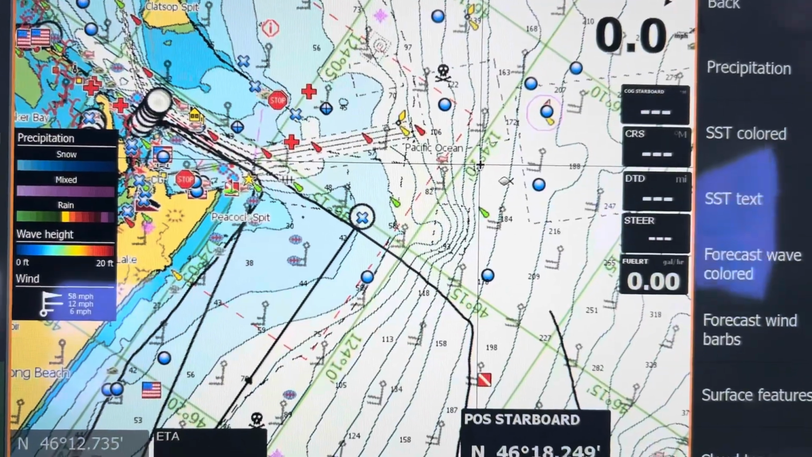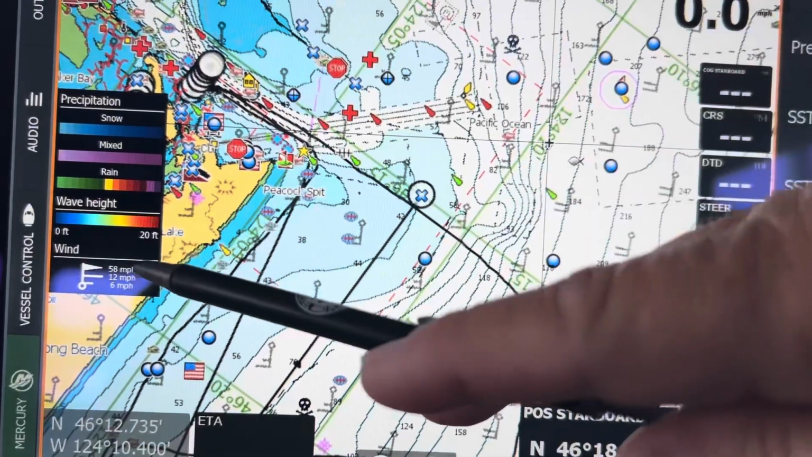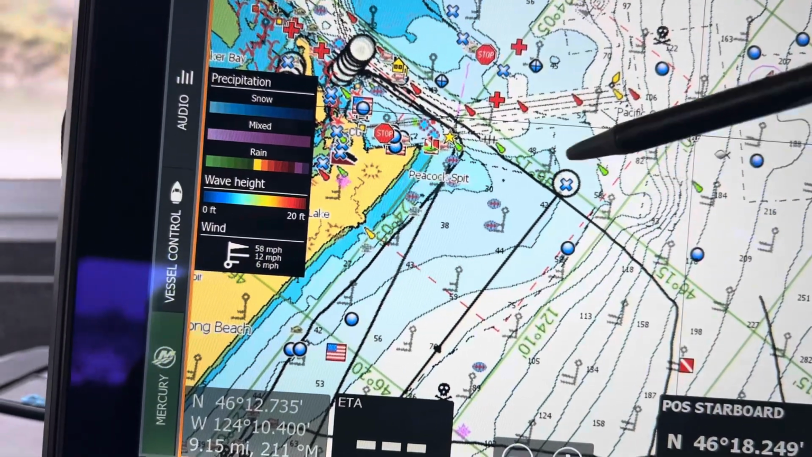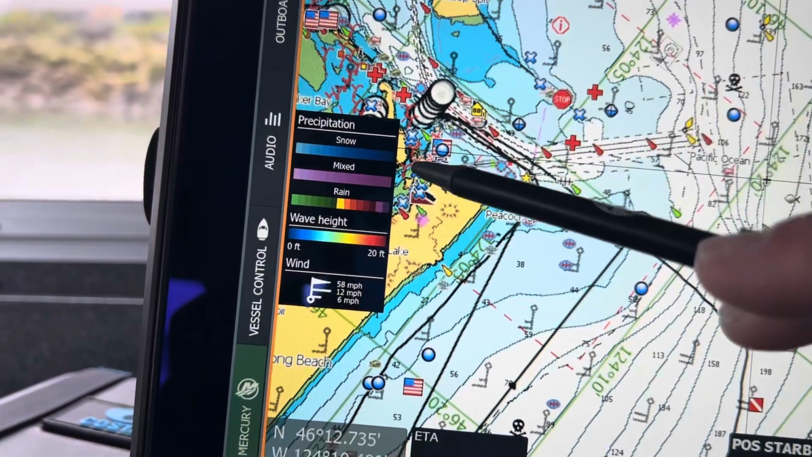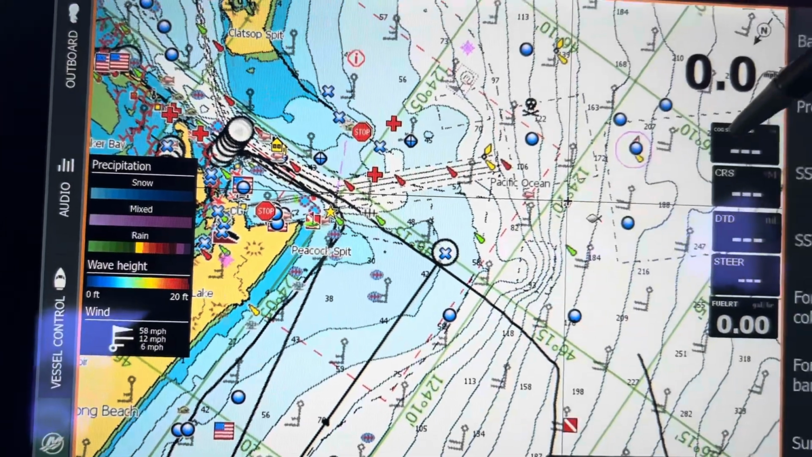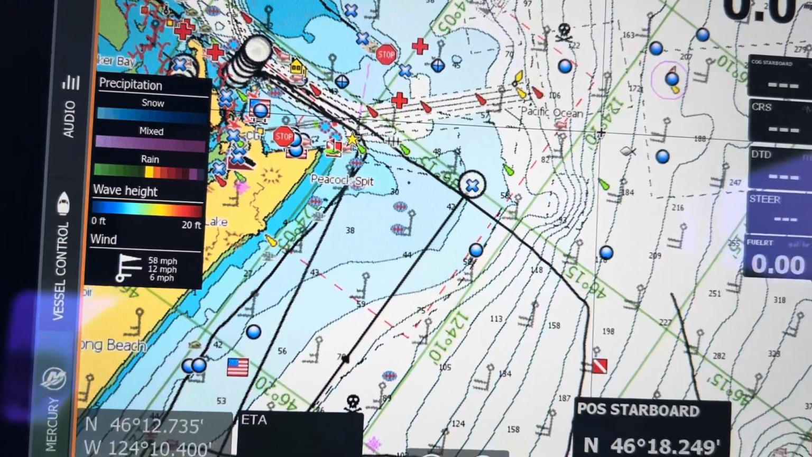All right, so you can see the weather's loaded up the wind barbs now. You can see it's fairly windy out here. You can look at over here, see what it is, but it's blowing pretty good out there. As you get inside, it starts dying down towards the shore a little bit, but out here it's blowing pretty good. And other things you can do, let's see, we have other overlay data options here.